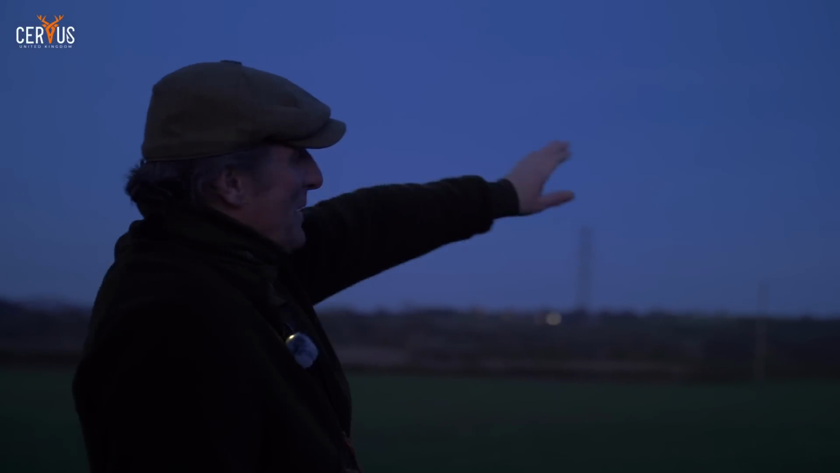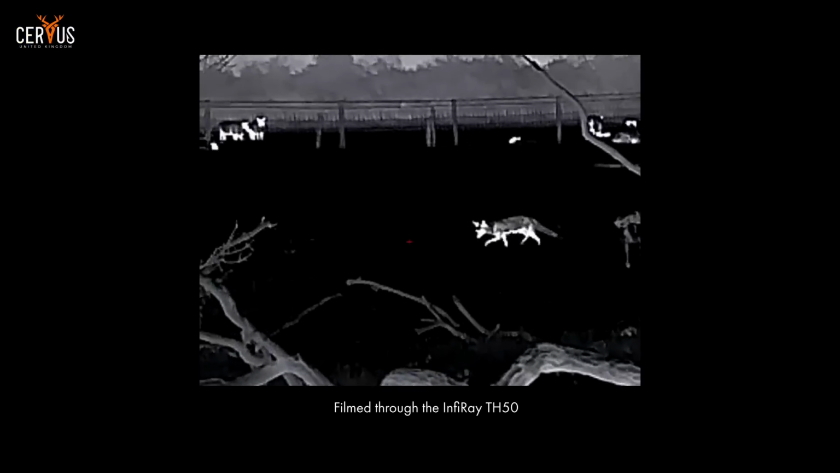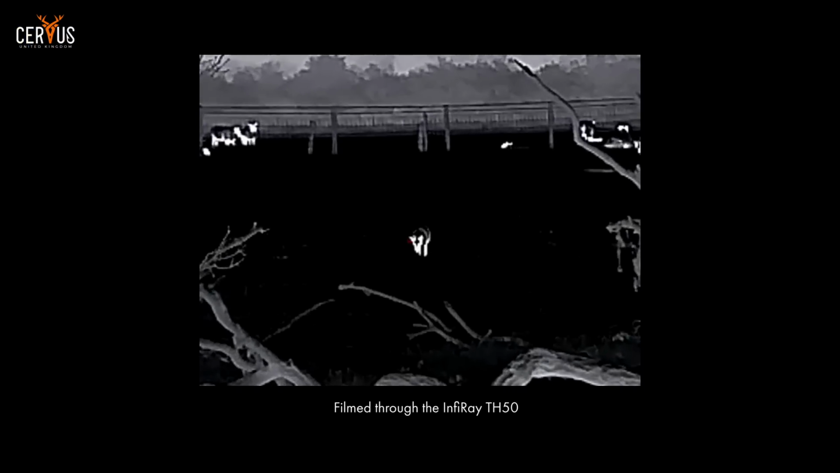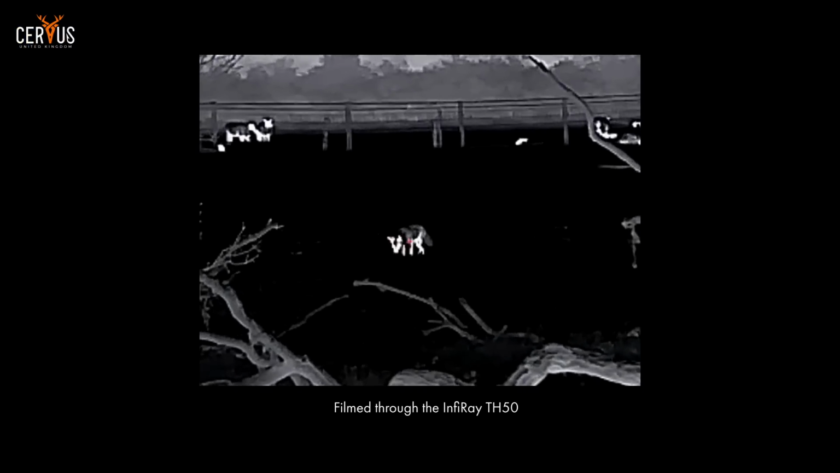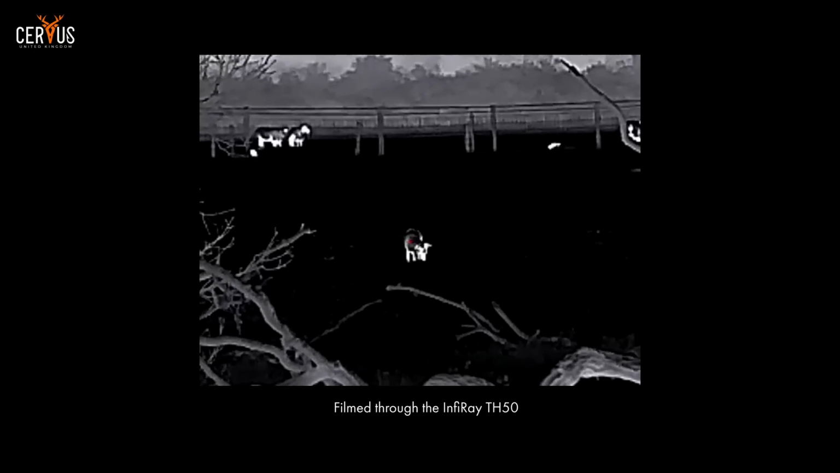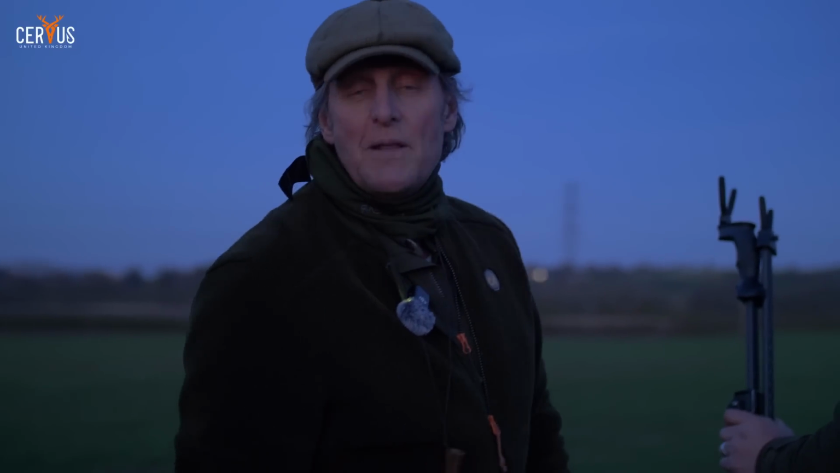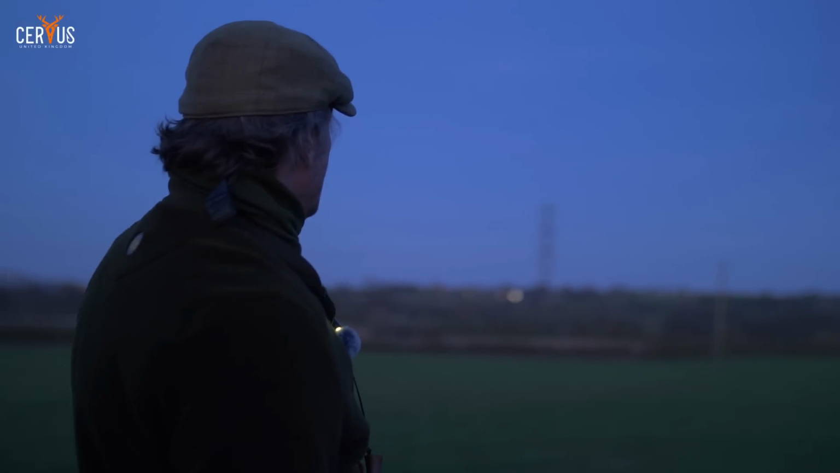So he rears some pheasants on the farm we can see in the distance. And for the last month or so, he's been going out regularly, keeping the foxes under control around the farm and surrounding ground, in preparation for the birds, so they're not bothering them when they're in the pens. So he's a bit of a fox expert and I'm not.